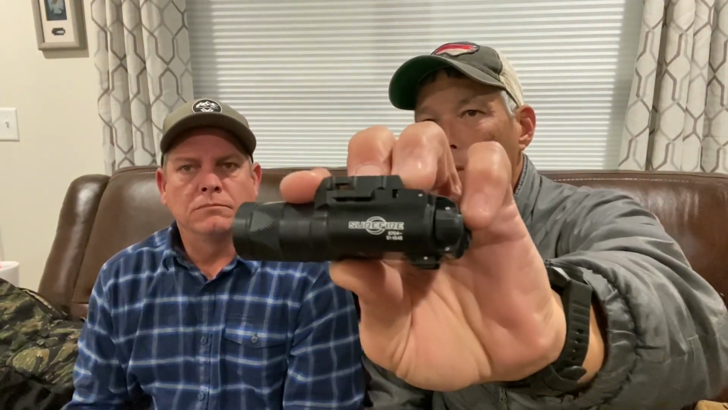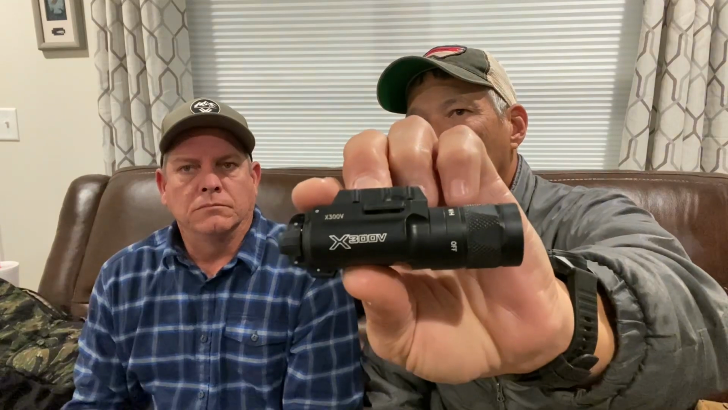As far as my pistols, I'll typically run a Surefire like the X300V. With your bezel right here, you have the option of doing, in this case, IR, so we wouldn't be able to see that. But I can rotate this bezel, and now we have white light. So you have some options. Some other considerations when you start hanging stuff like this off of pistols: holsters. You want the holster to be right, and it can be very difficult.